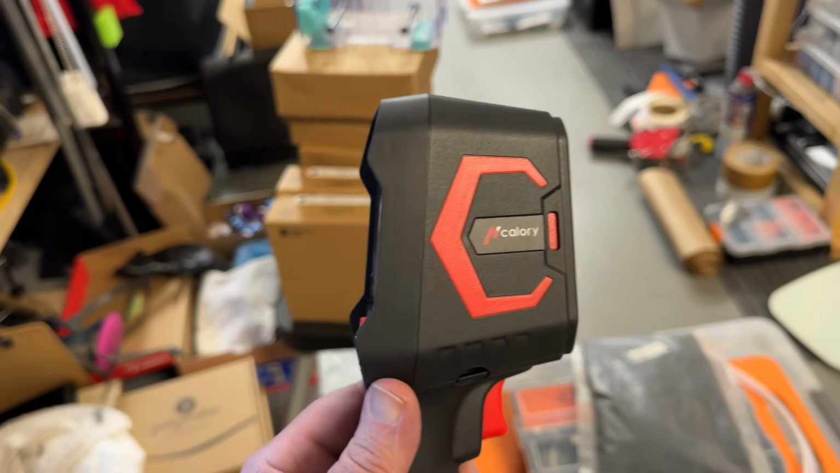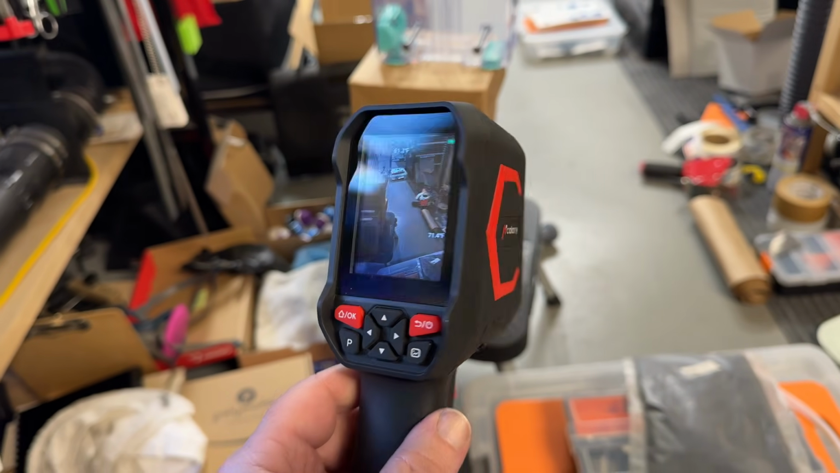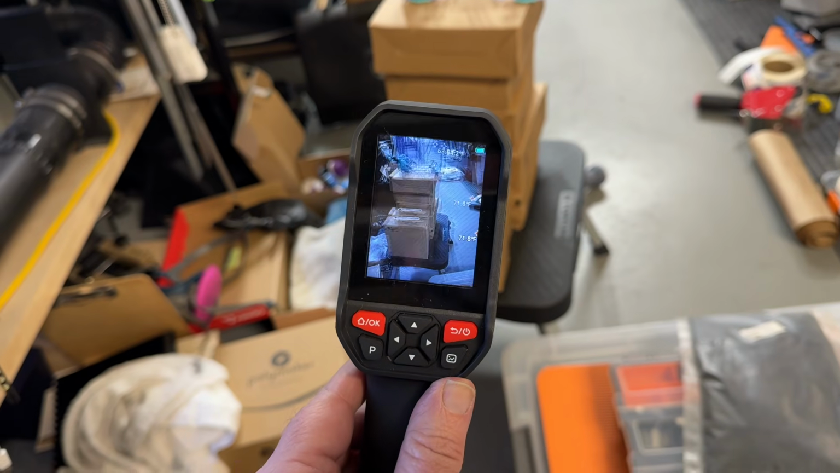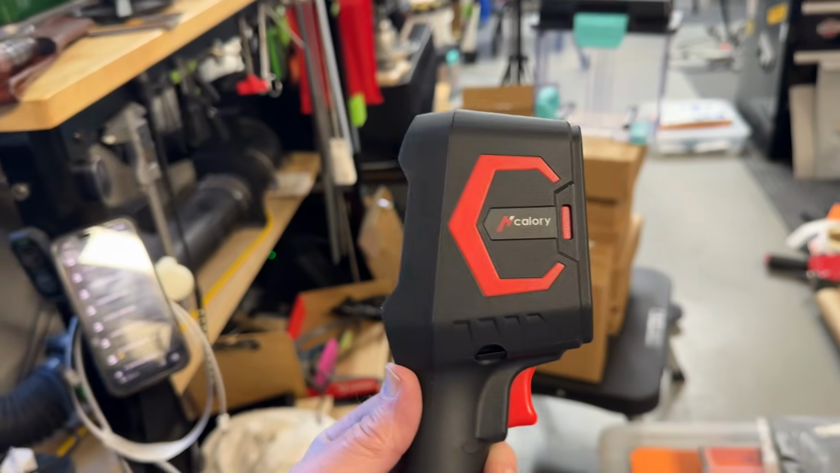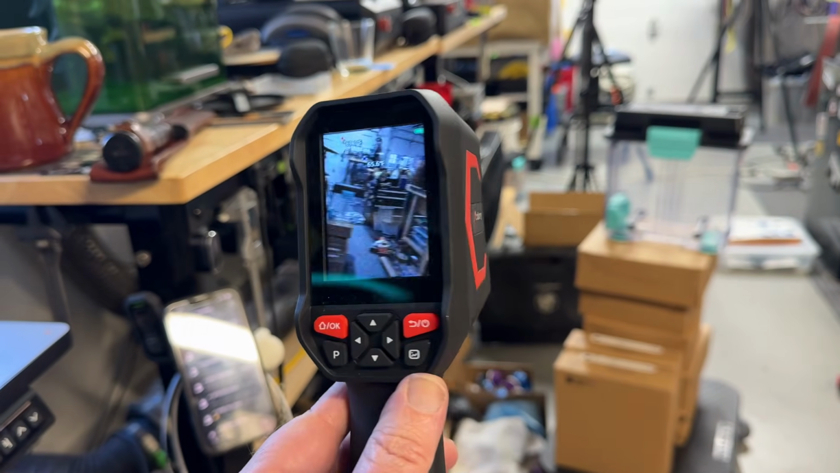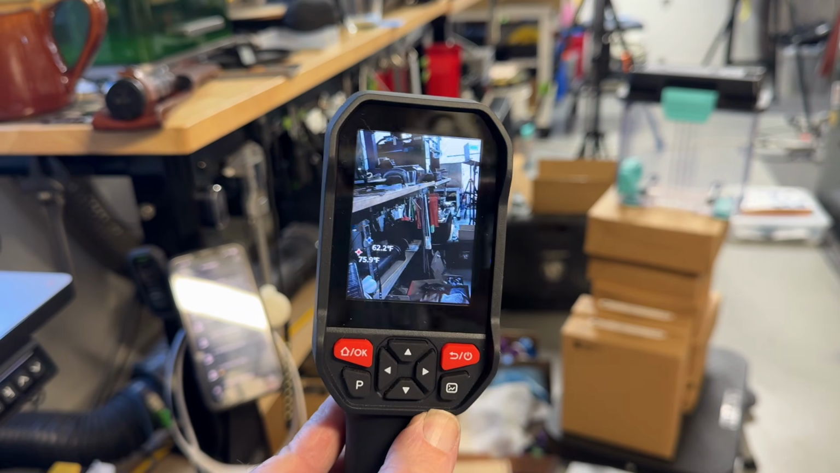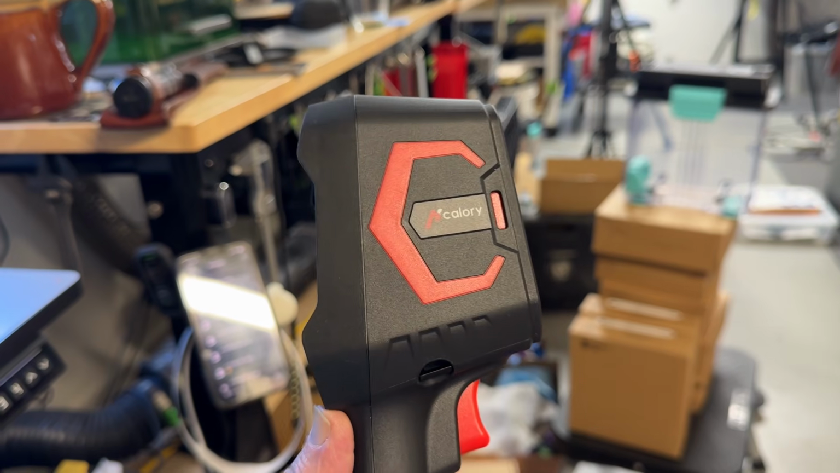I reviewed one of these about a year ago, not this brand, but a thermal imaging camera. And at first I was like, is this something I'm going to use? But I got to tell you, I love these things. And I've been amazed at how many uses I found for it in my shop.